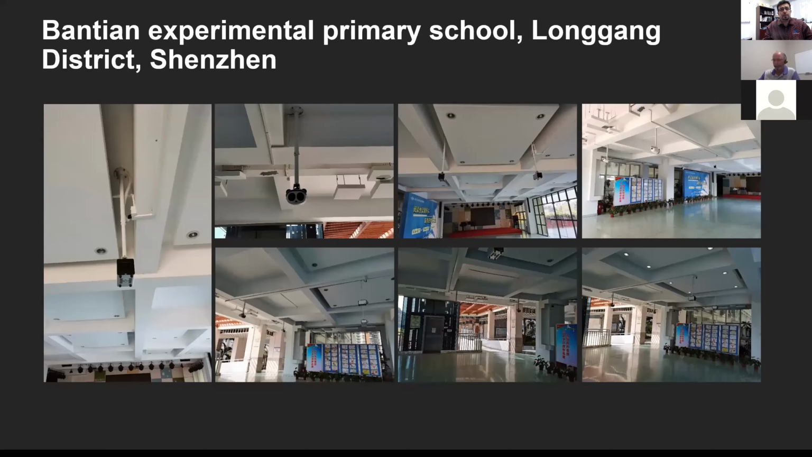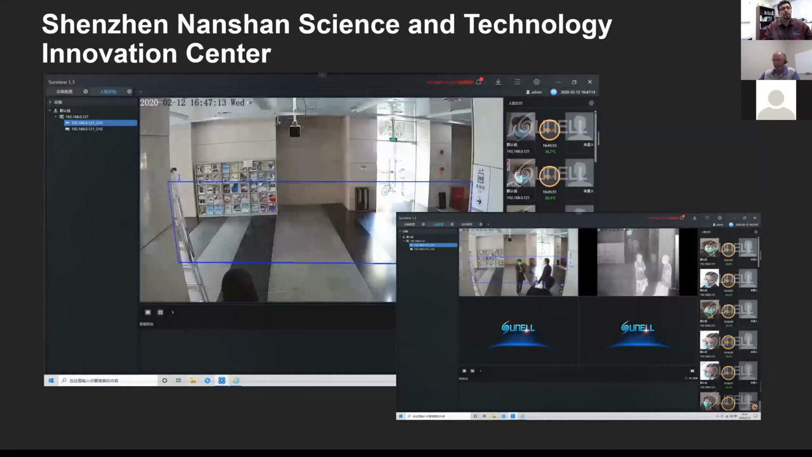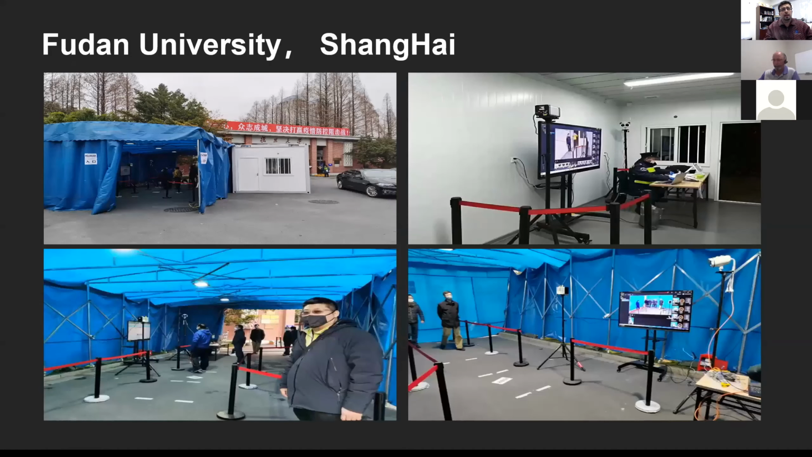This is a primary school in China, Shenzhen, one of their technology hubs. This is signs of innovation. As people are walking through, the camera is scanning them and it's able to read their body temperature, and on the right side, match them against a picture profile that exists in the database to verify.